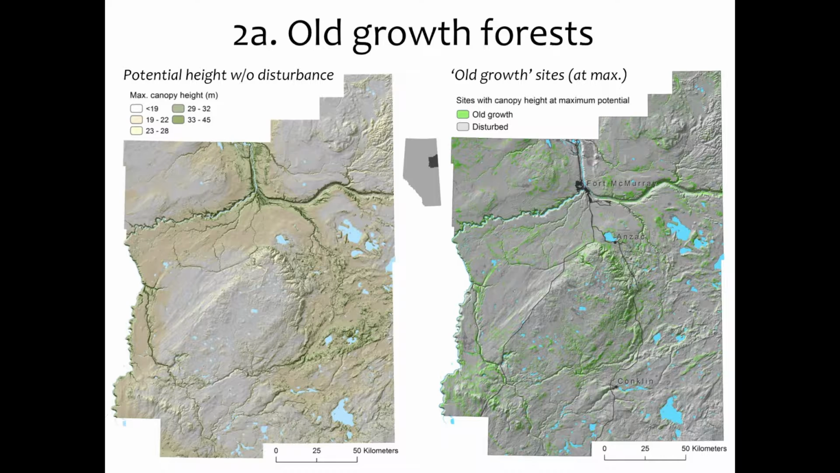So the map on the right says, okay, which sites actually are observed to be at the potential maximum given the environmental constraints of that area. If you're high elevation and you're wet, you're a treed fen, you're probably not going to be very tall, but you could still be an old growth at 19 meters or 23 meters. So it essentially corrects for the environmental differences and really highlights those places with really tall vegetation, tall canopies that are characteristic of the site's suitability.